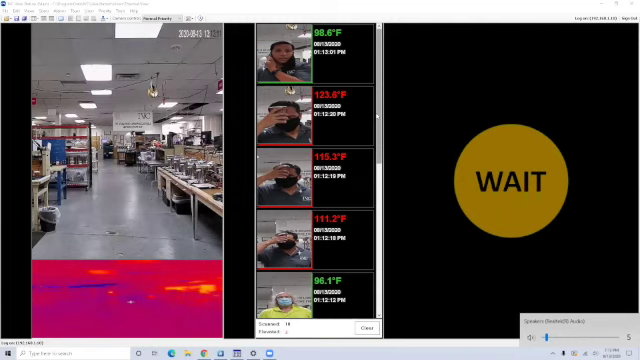Another important thing about our software is that we develop the software. So we designed the software and we made it work specifically for this application. What that means is if you want to rearrange what you see on the screen or how you display the decisions made based on the thresholds, it's totally up to you. We can customize the interface, and we have done it already with a few customers.